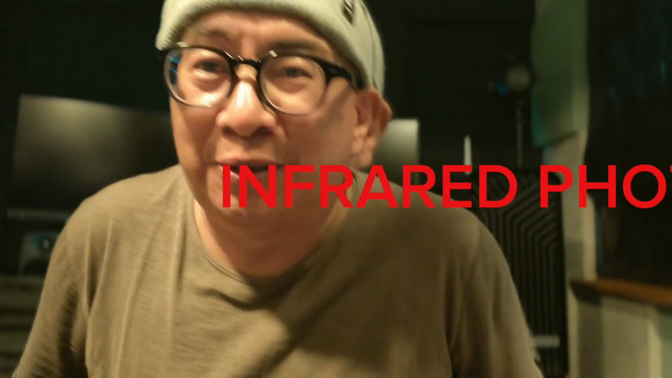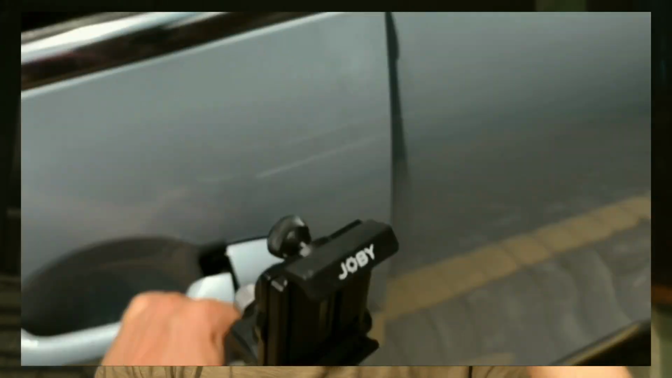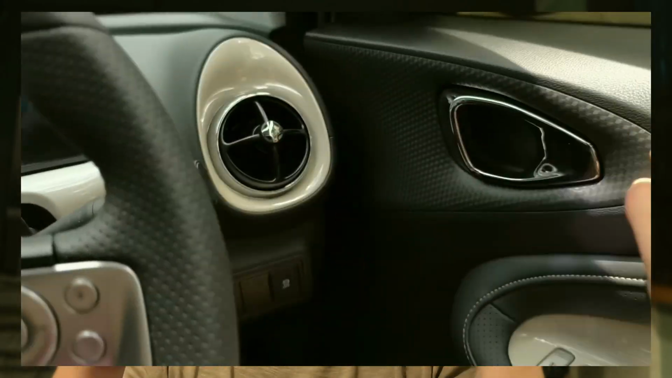Well, today I want to talk to you about infrared photography with Vivo X200 Pro, of course. It was raining this morning, and I said, "Oh man, I don't think I can ever take pictures today." But oddly enough, right around 11 a.m., the rain stopped and the sun was out gloriously. So this is my time to try out infrared photography. So I went to a spot that I've been wanting to take pictures, and there I go.